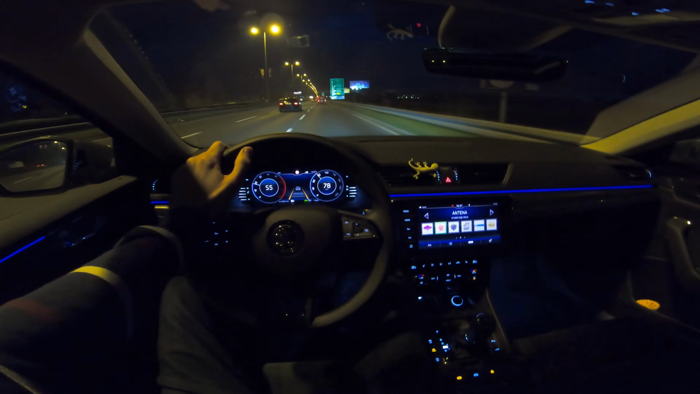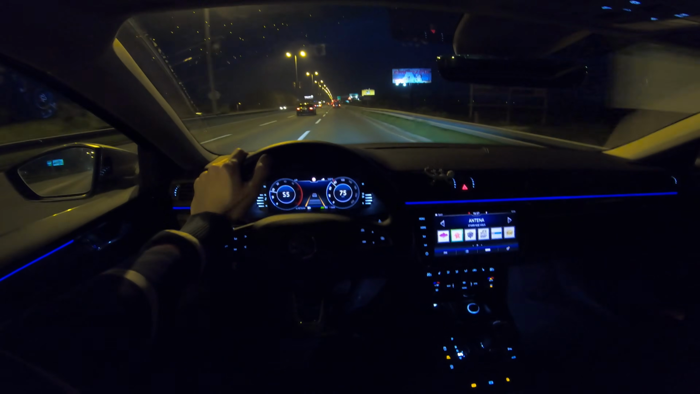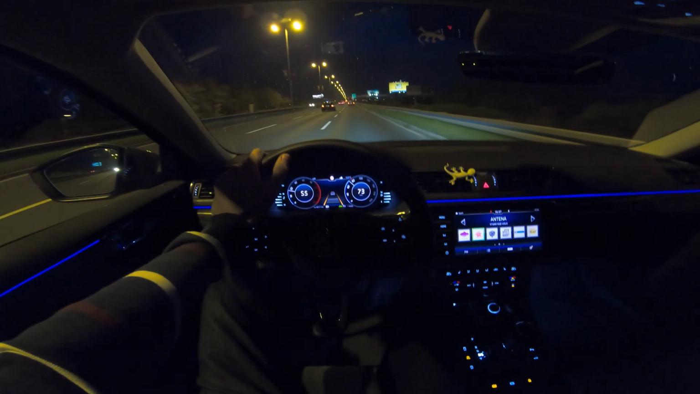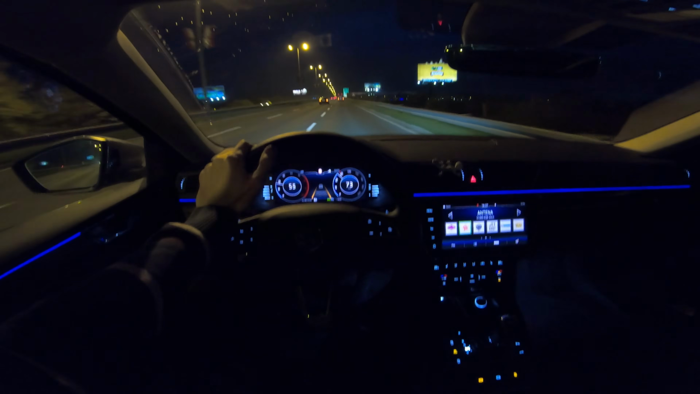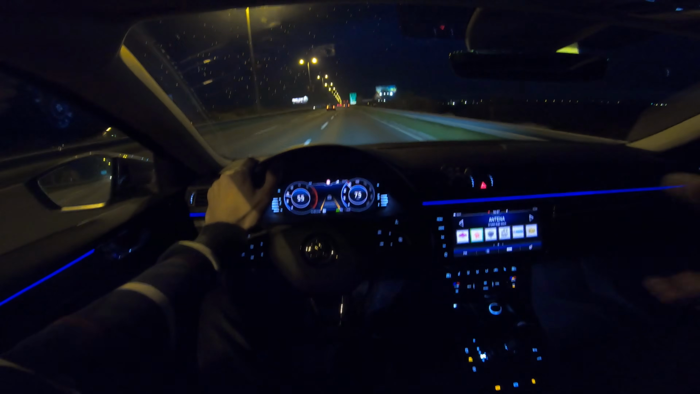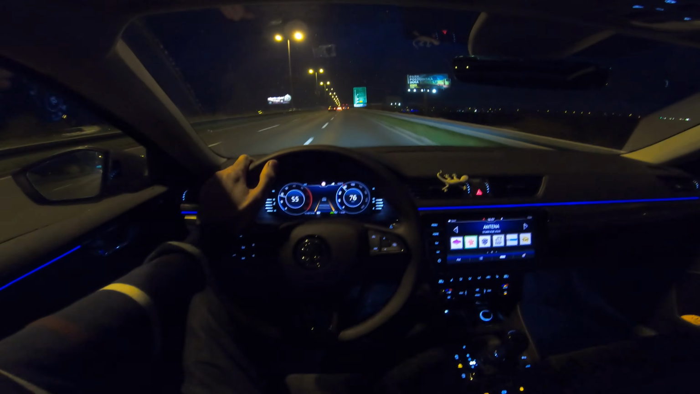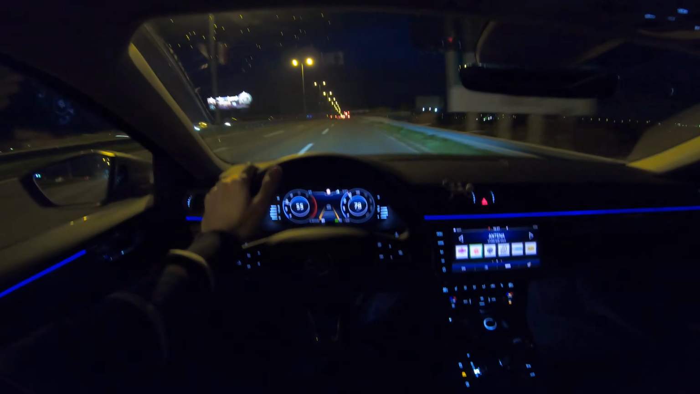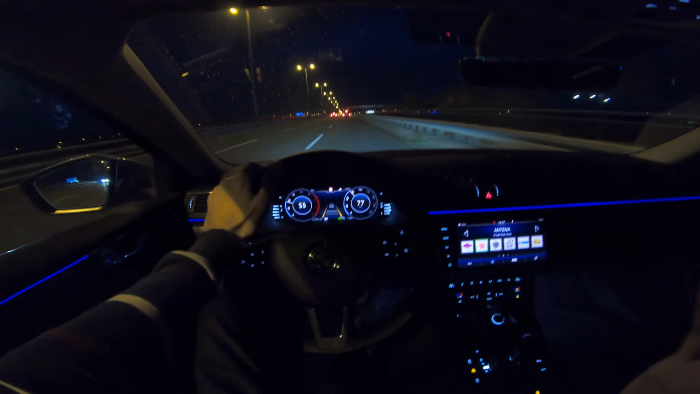Now about the engine, so 7-speed automatic, and the engine, as mentioned, 190 horsepower. Honestly, this is my first Skoda I'm driving with all-wheel drive, and when I first sat in it, it felt a little bit slow, to be honest, because it's heavier, it's a wagon, it's all-wheel drive, so in first gears it was kind of slow at first. That was my first impression.